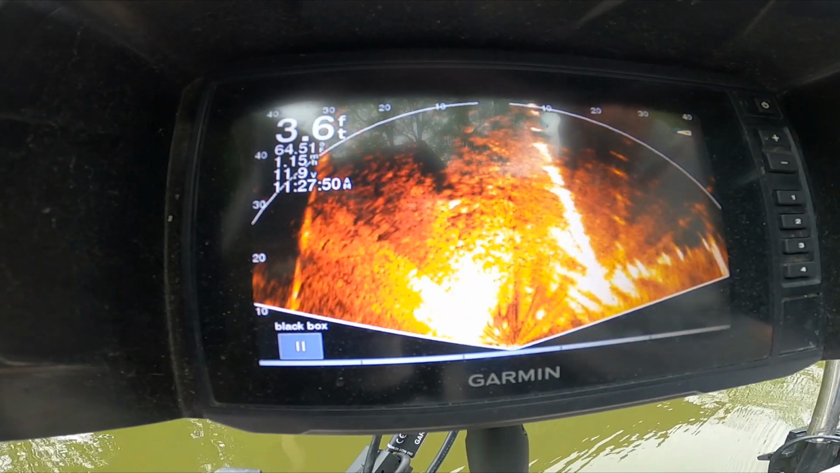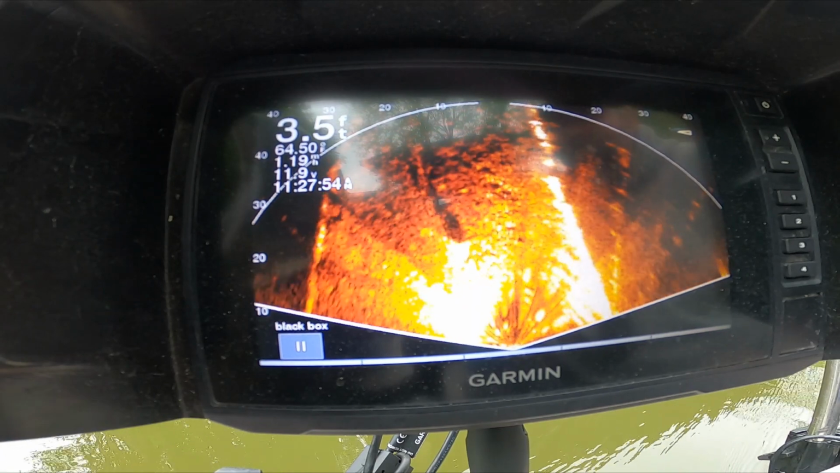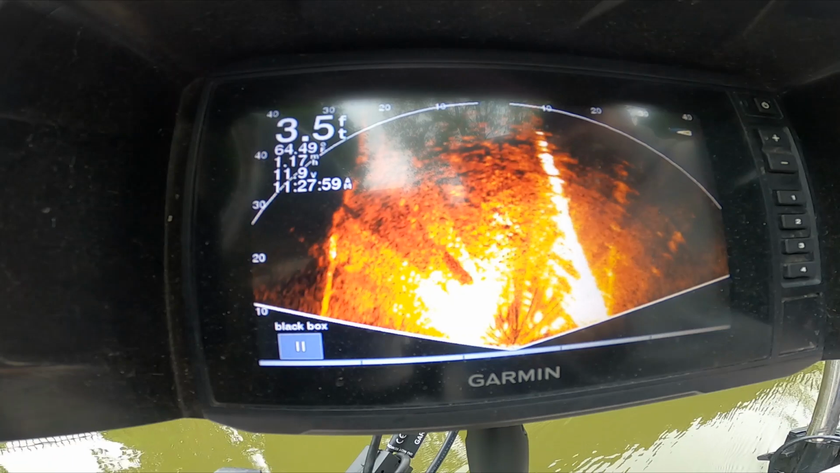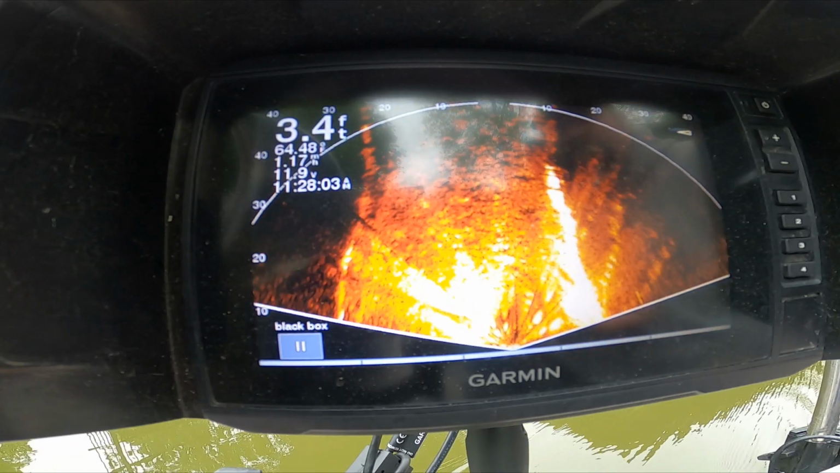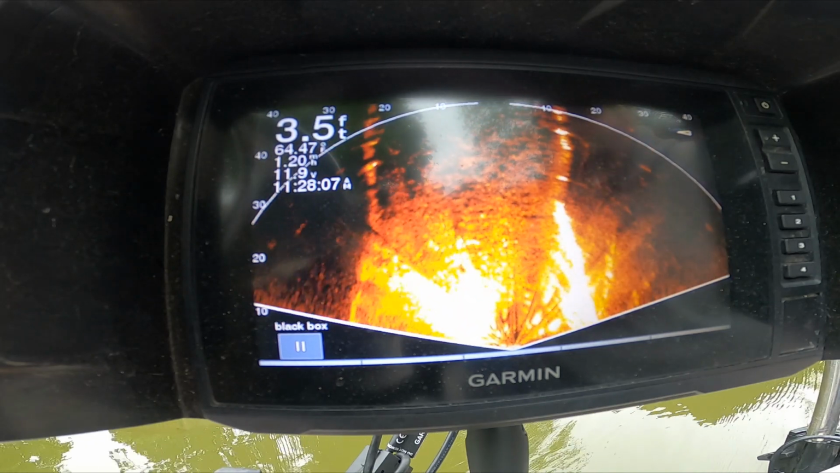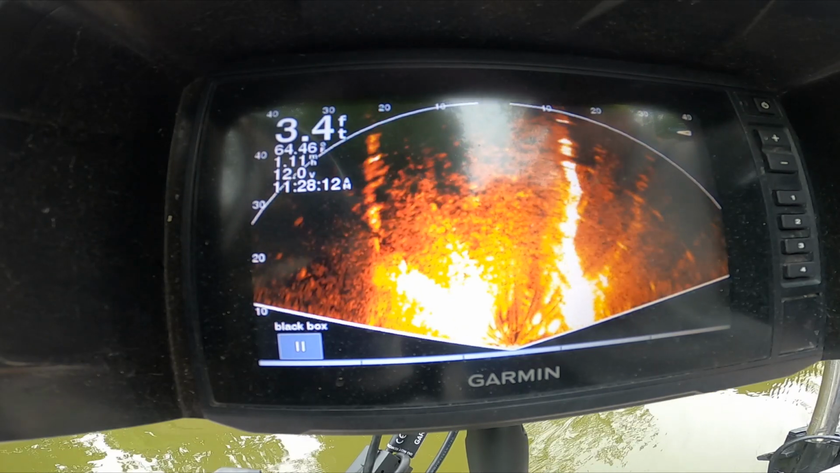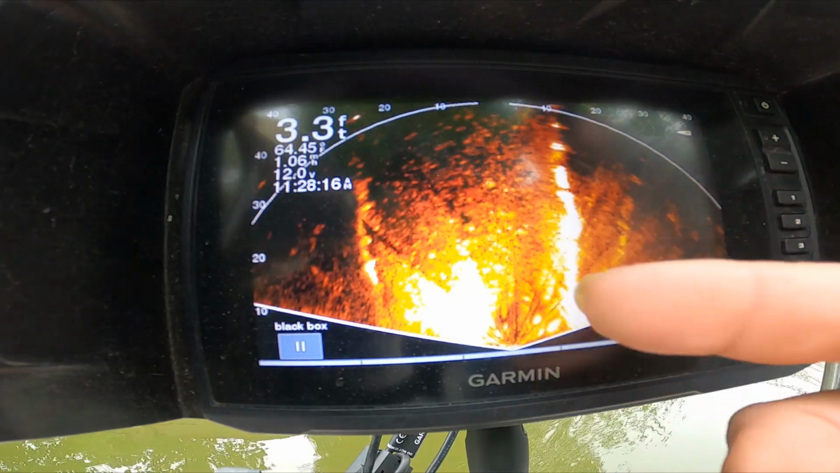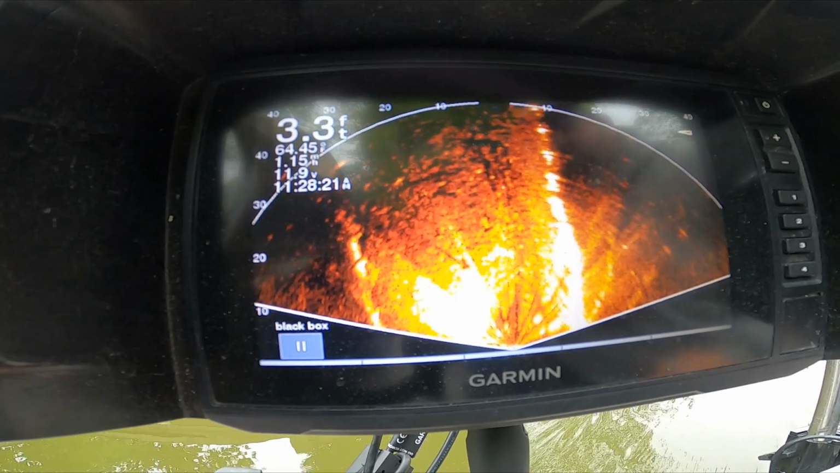But like I was saying, I don't want anybody that doesn't have live scope to be discouraged, because side imaging will pick up these beds in the springtime. And really all you can do is find them, either anchor off of them. That's what I've been doing because it's so shallow. And just try and pick them out of the beds. You can see the fish swimming around, all the shadows. And we're about to come up on the beds.